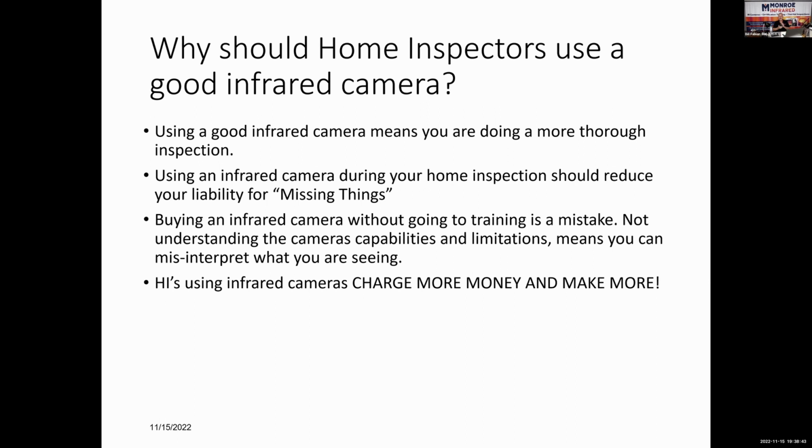If you don't, then you can misinterpret, and you can make mistakes calling things out that aren't true. If you haven't heard the horror stories, they're out there, where a home inspector called out everything behind the drywall is wet. So they tear down the drywall and it's perfectly dry. Another one, everything under the vinyl flooring is wet, all the subfloor is wet.